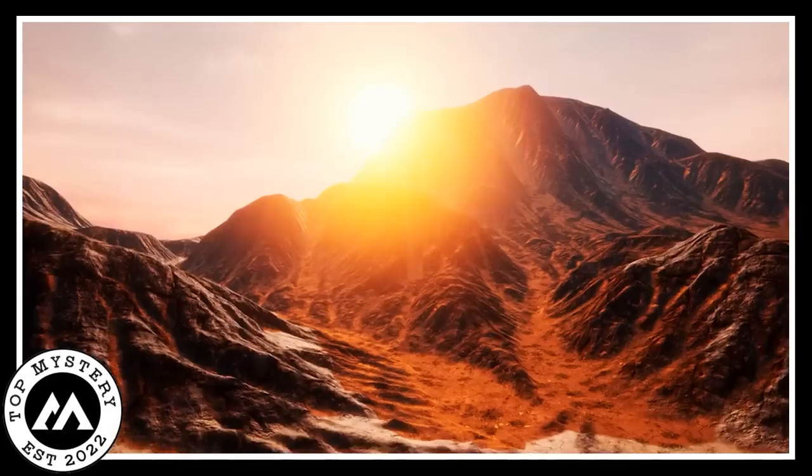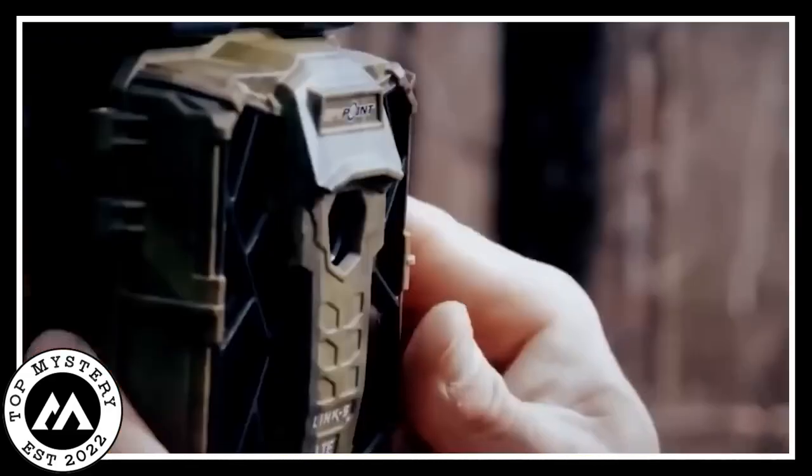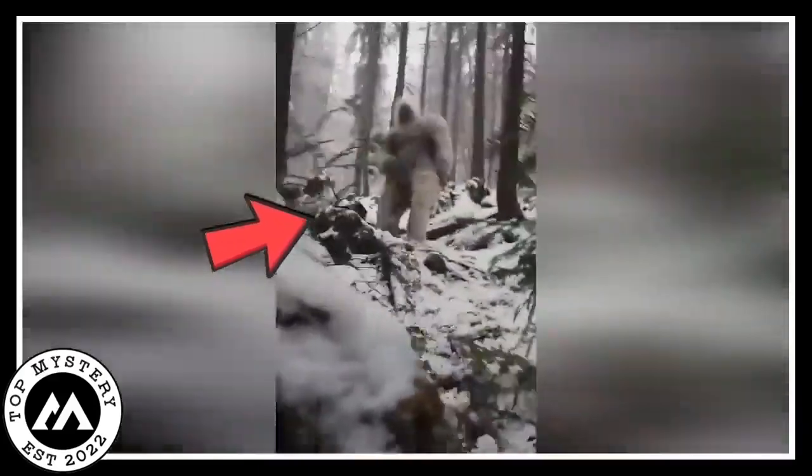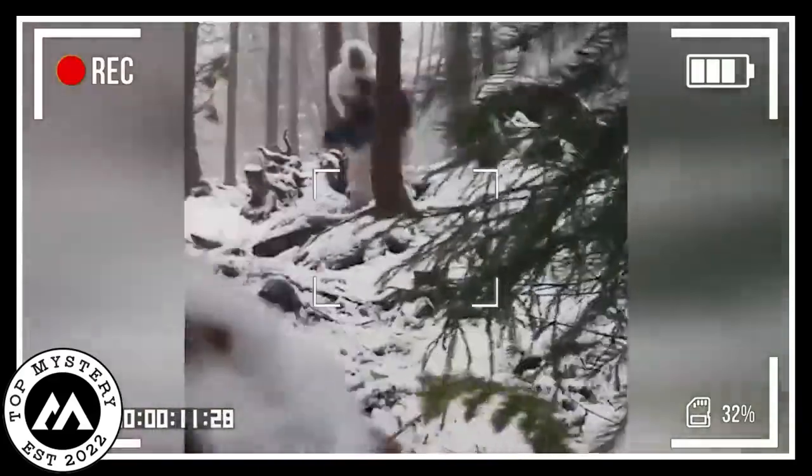A dude filming in the mountains stumbled upon something crazy. A gigantic Yeti. It's like this huge, hairy, mythical creature. And then things got even wilder.